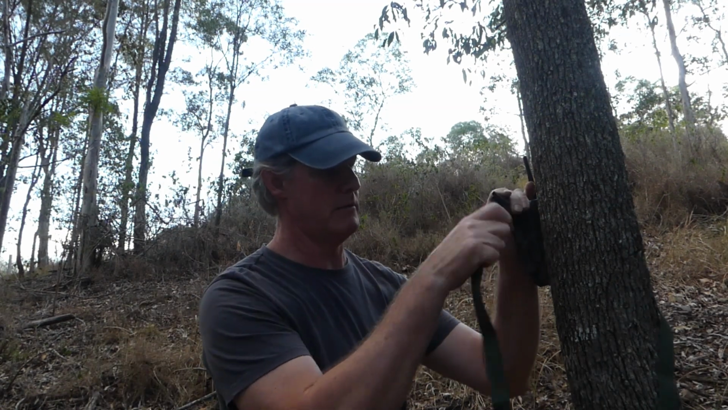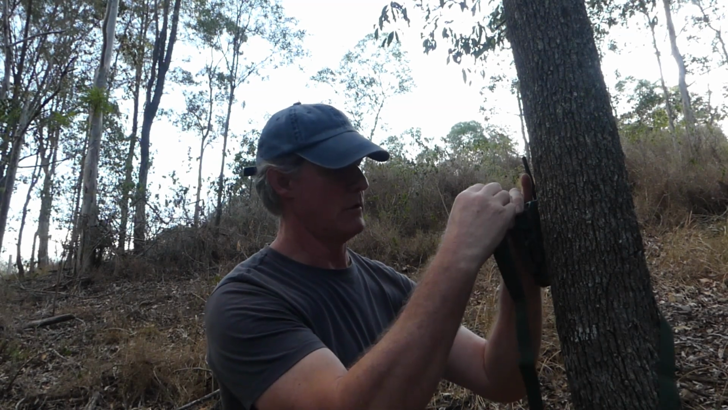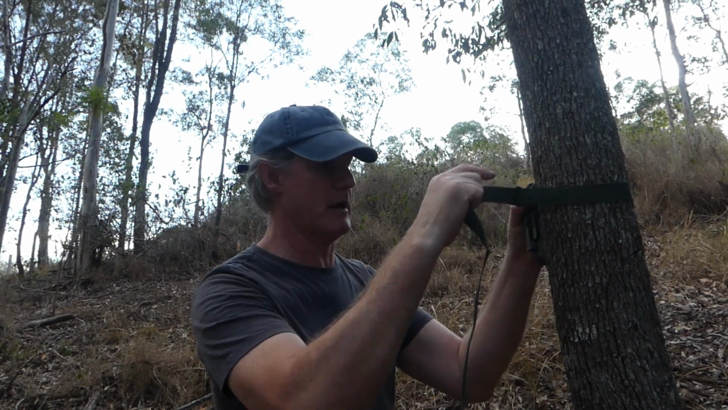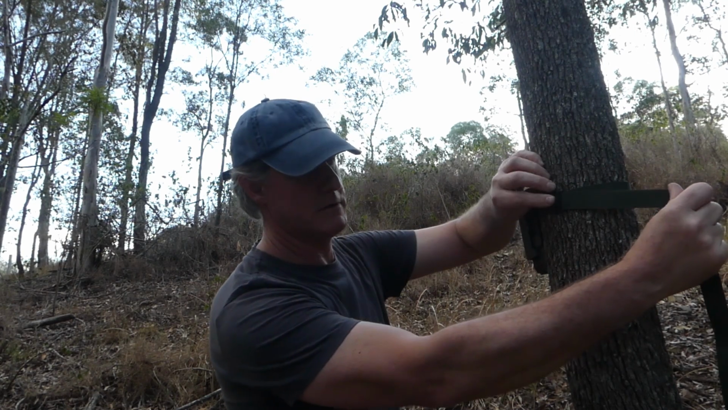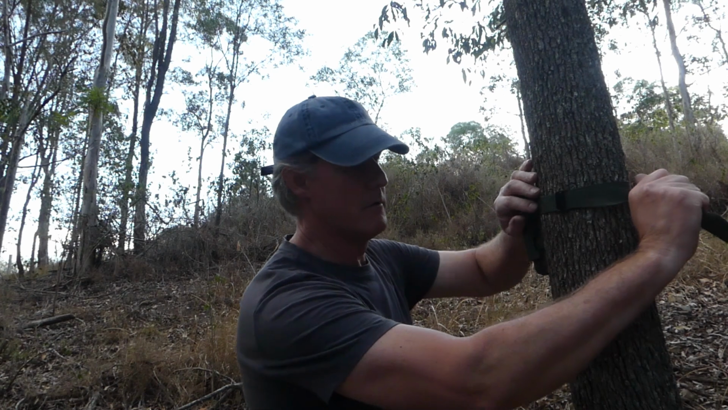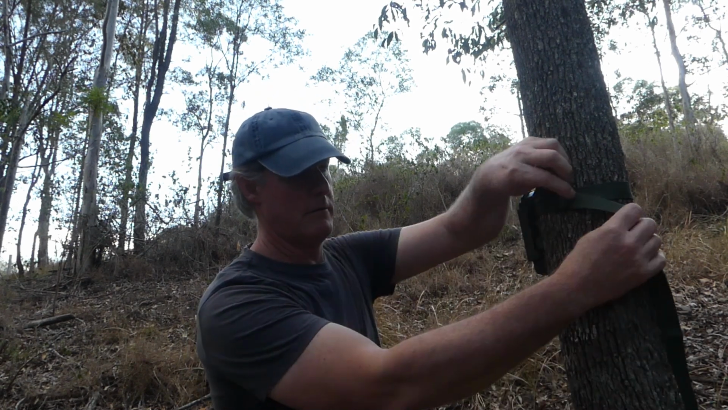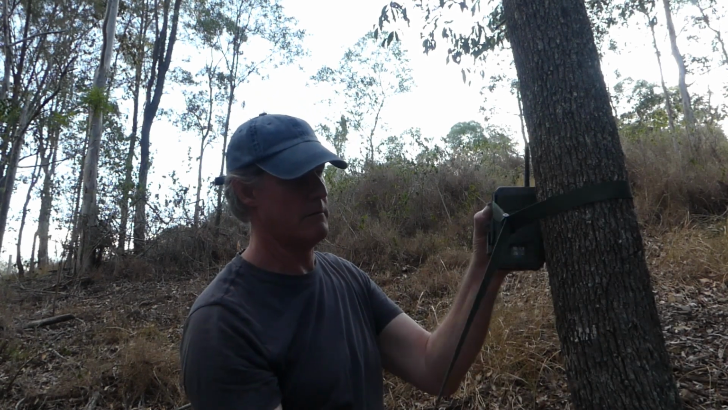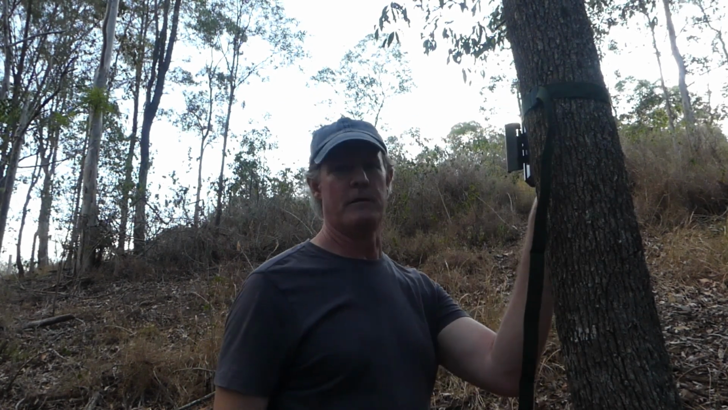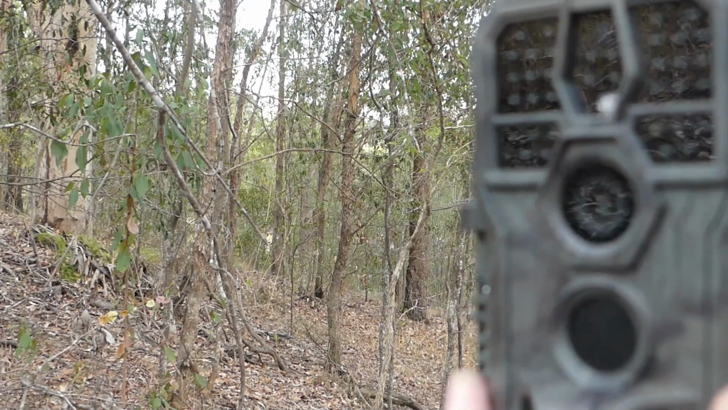I do like the locking system on this for the strap. Now, I've had a couple of other trail cams that have had a similar locking system, but it's basically push down, you're locked off. If you want to tighten it up more, pull it more and lock it down again, release it, you just let go. So yeah, it's pretty much a standard thing. I'll bring you around so you can see what I'm doing, because it's just me talking really.